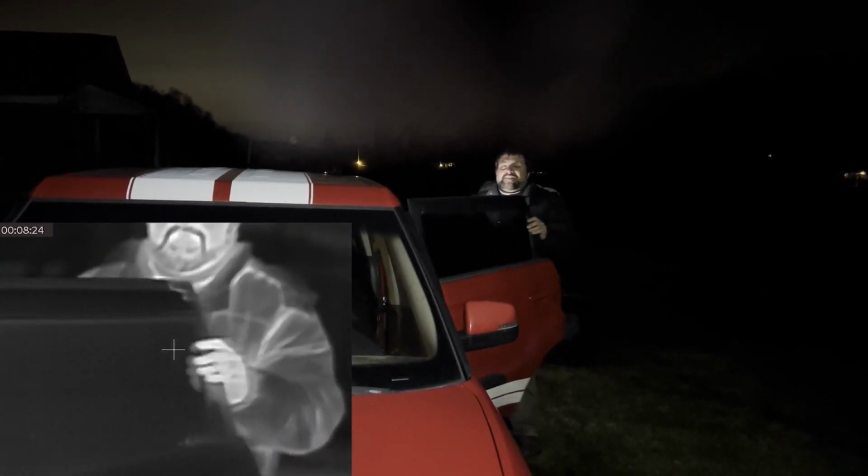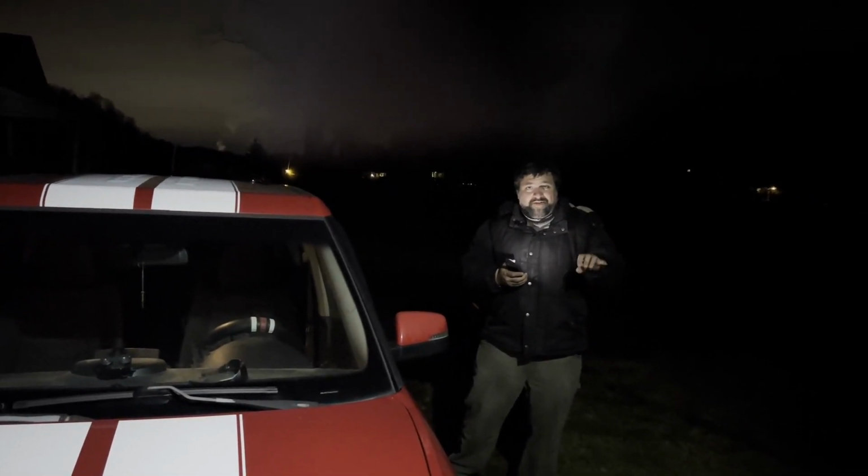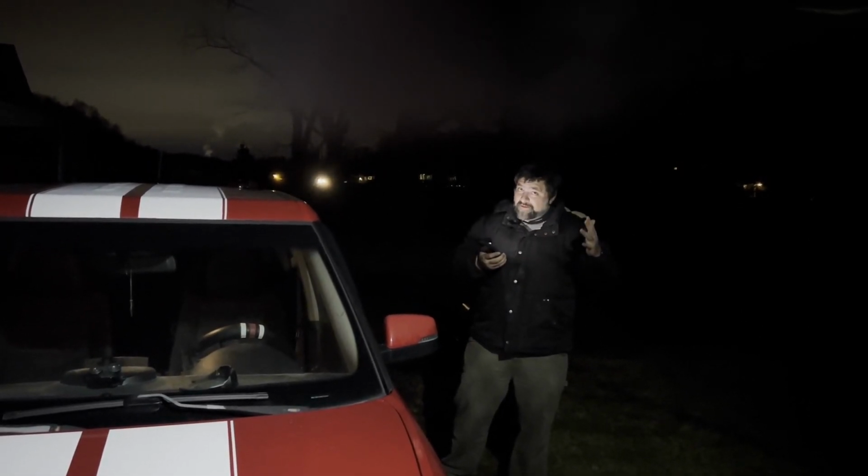So that is one thing that they got right on that Call of Duty campaign, when you have to take out that one greenhouse and they tell you to turn off the thermal to identify and see if there's any targets in there before you blow it up.